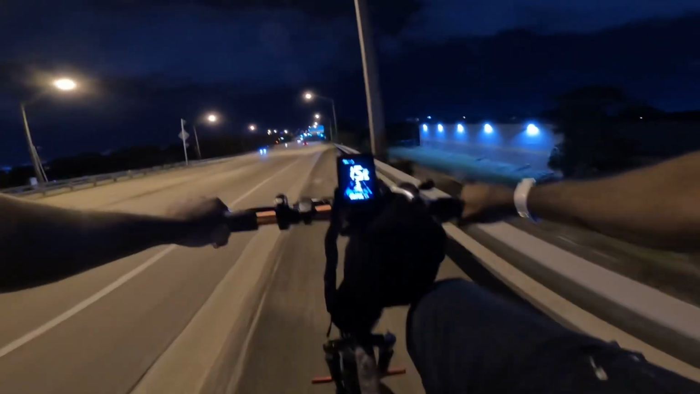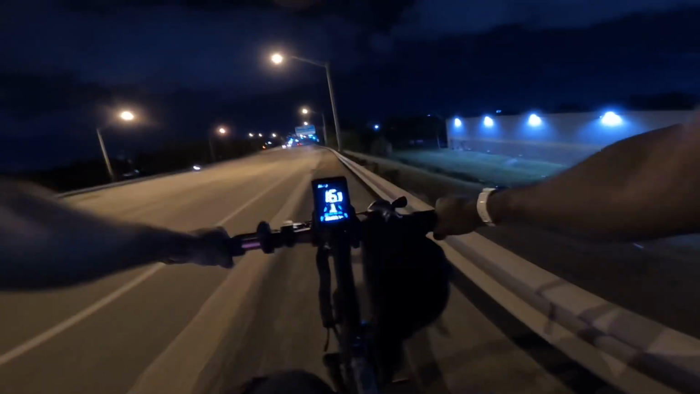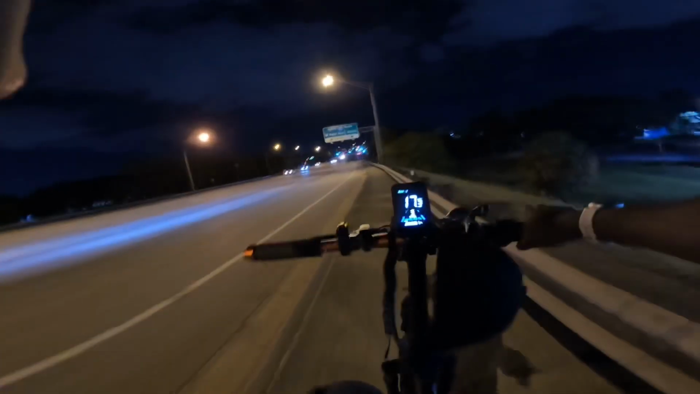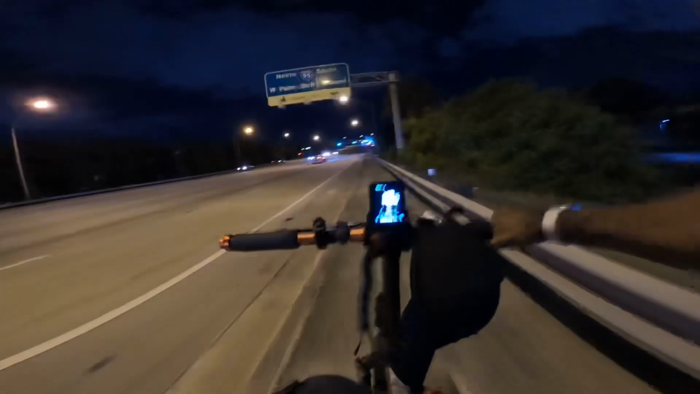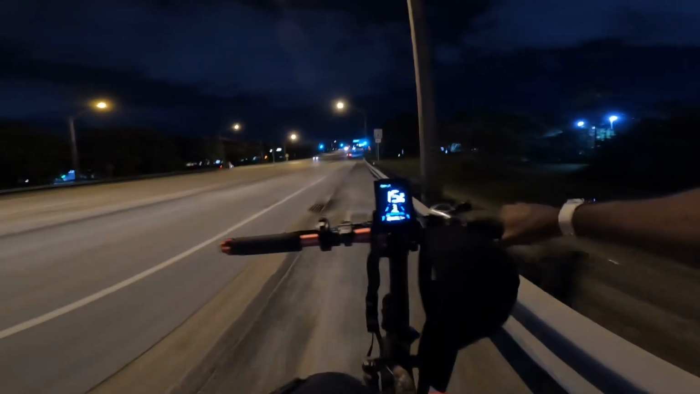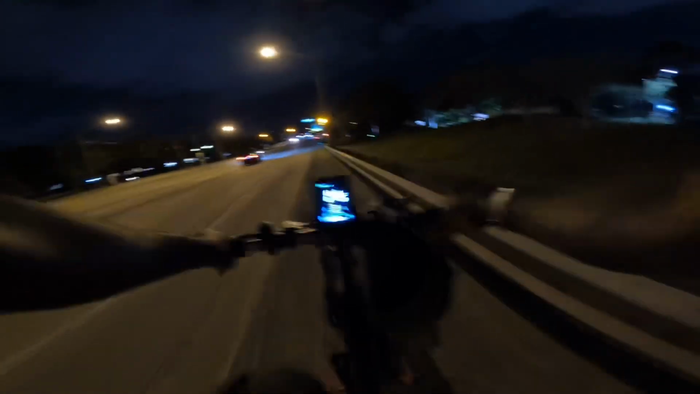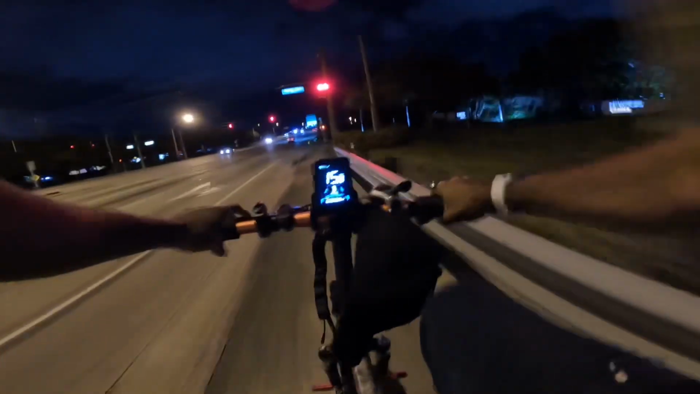The road is more quiet, not more quiet, more like more dead. I like going when it's nighttime. I like riding at nighttime. I forgot, man. I'm so mad that I left my light.